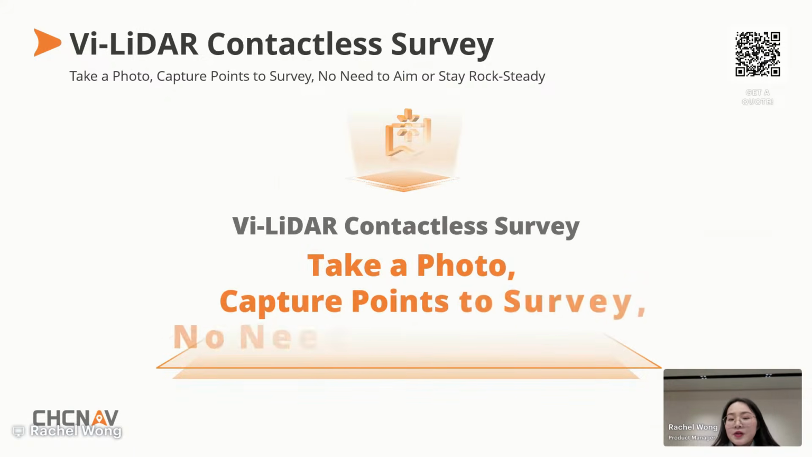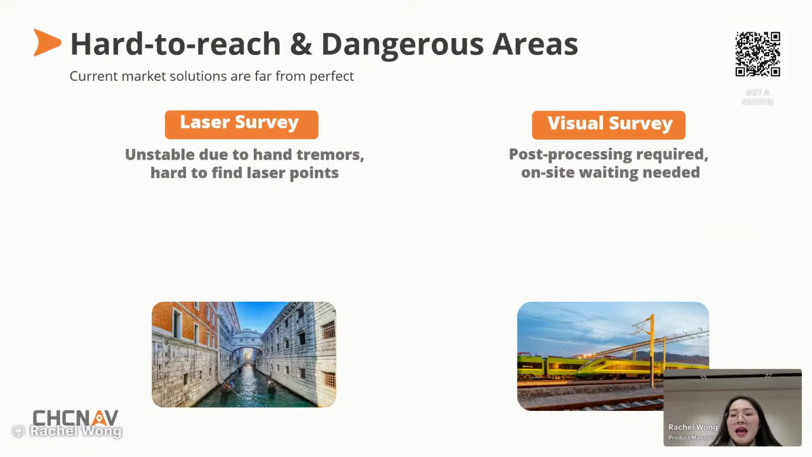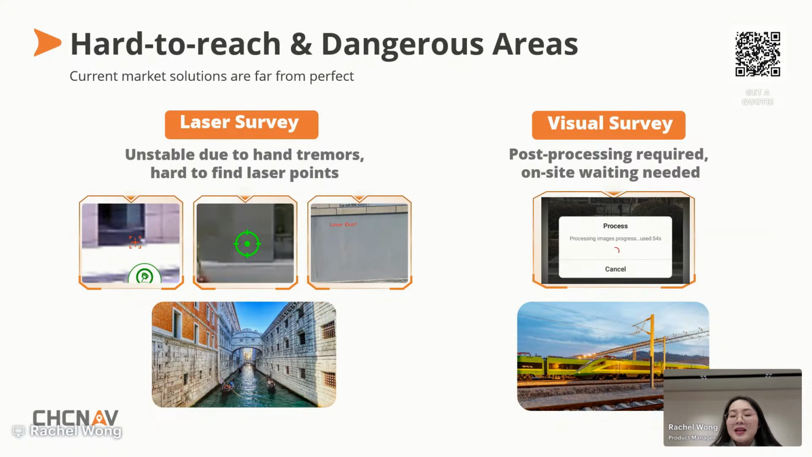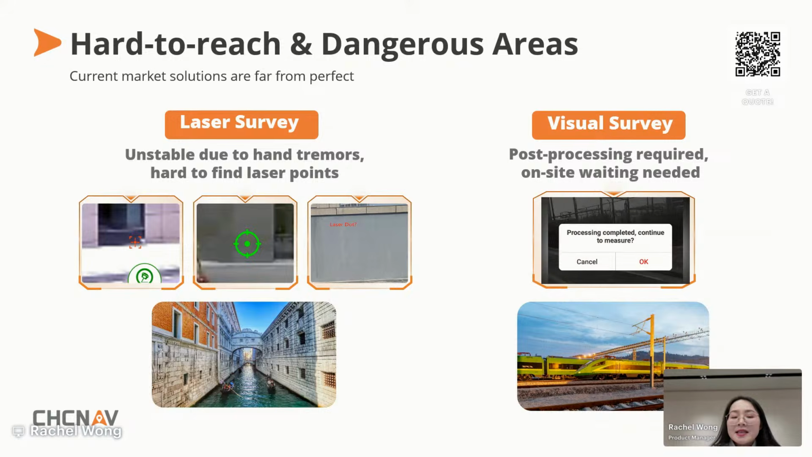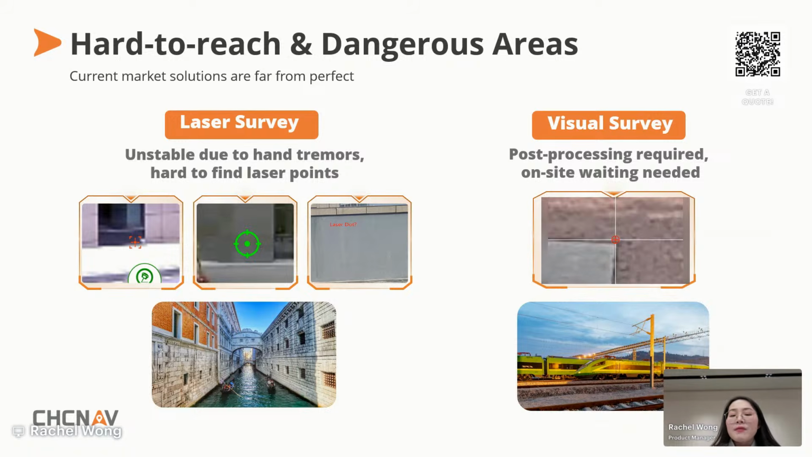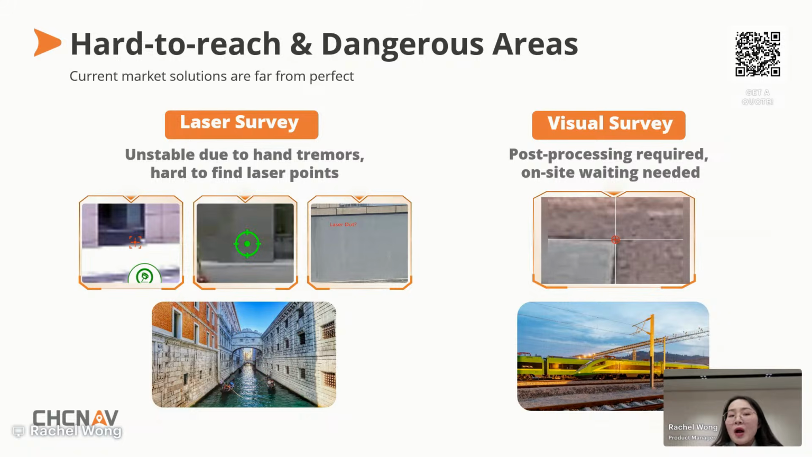And also, beyond the earthworks, many survey points are simply hard to reach or unsafe. This is why we introduce ViLi-LiDAR contacting survey, a safer, faster, and more reliable way to measure. This is where ViLi i100 ViLi-LiDAR really shines. Traditional contacting methods have clear limits. Laser survey requires steady aiming, and small shakes mean big errors. Visual survey requires on-site post-processing and workflow interruptions. So both impact efficiency and reliability.